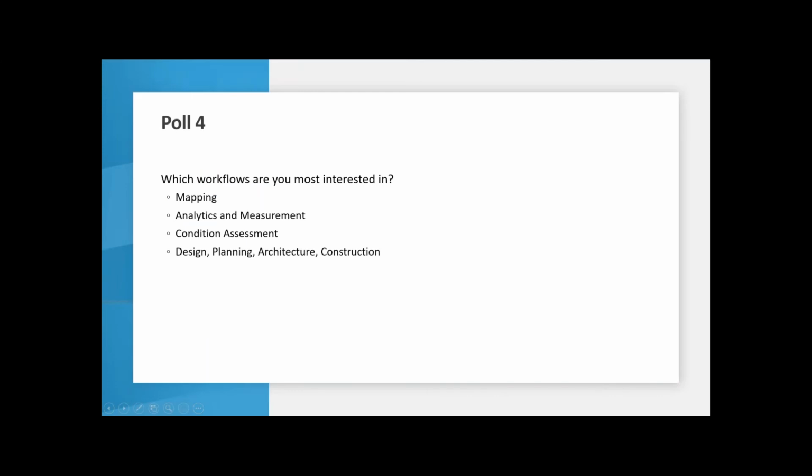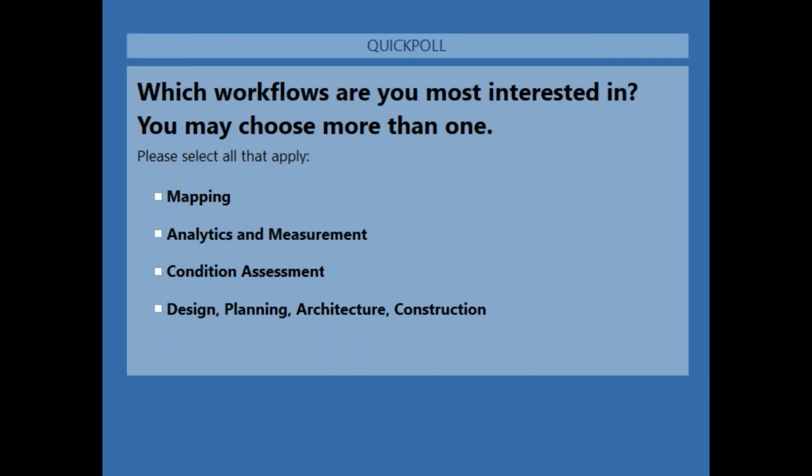So one more quick poll here. What workflows are you most interested in or currently working on? As I see everyone starting to answer, this will really help Itai here in a second to give you some live demos.